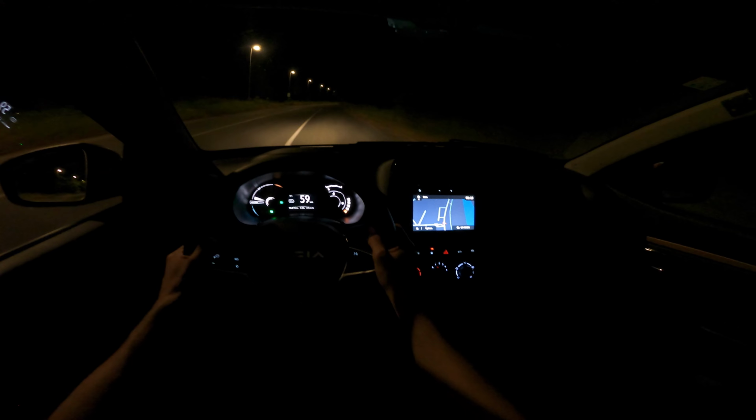So that's a little bit confusing for some people, but you just have to understand that the safety score has changed. By the time they released this car, it was, I guess, prepped for the previous standard that was less rigorous.